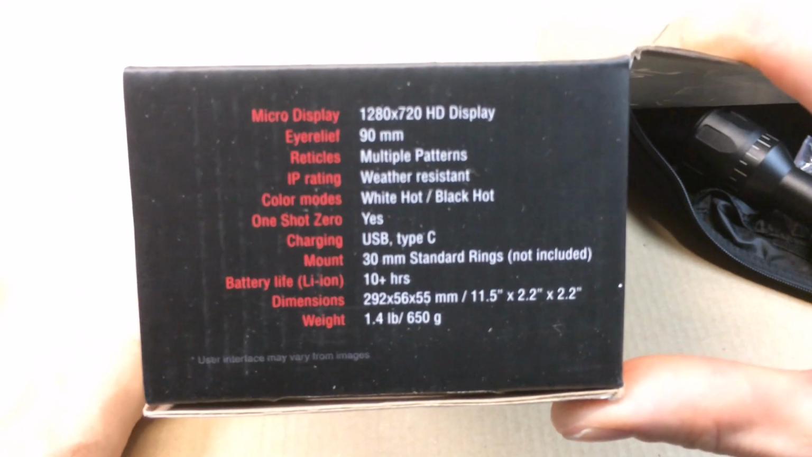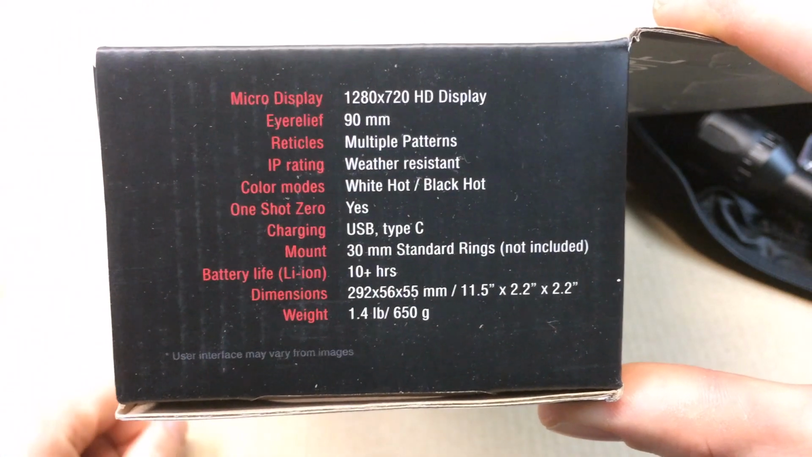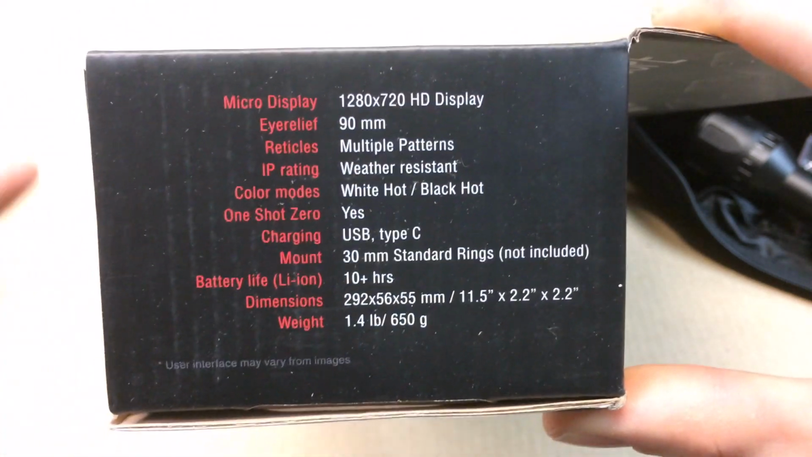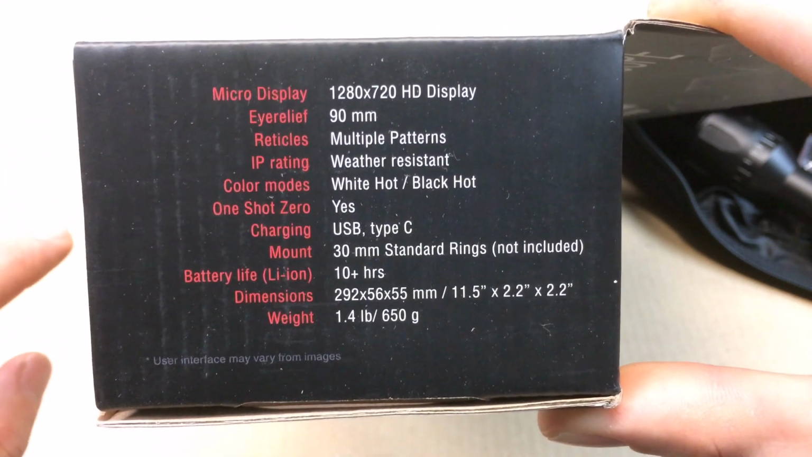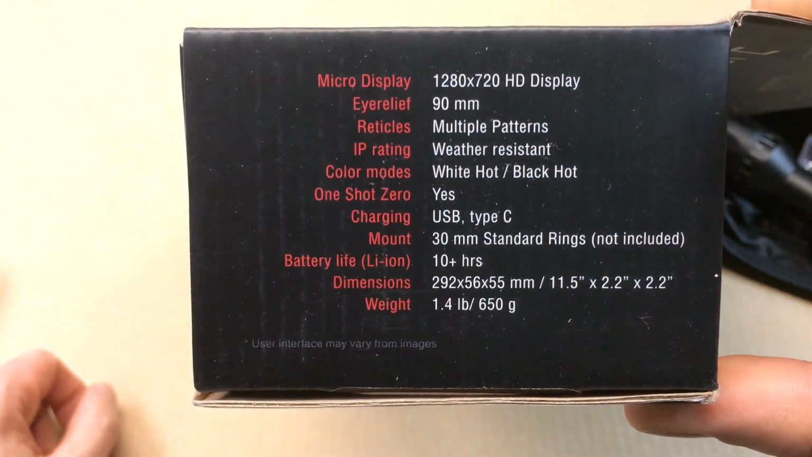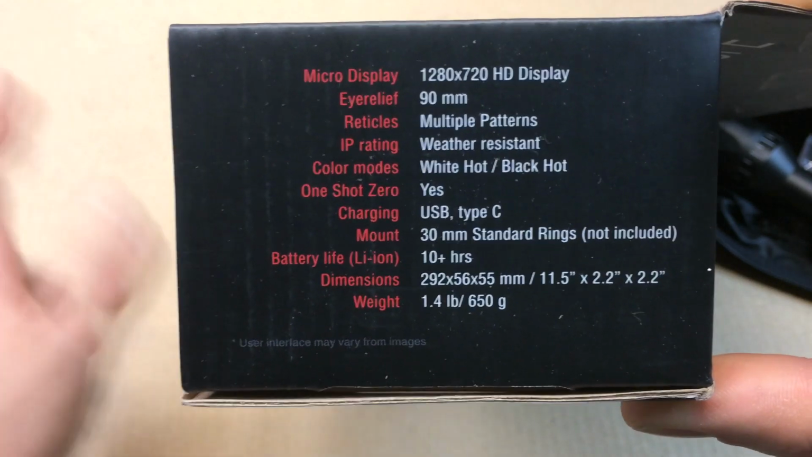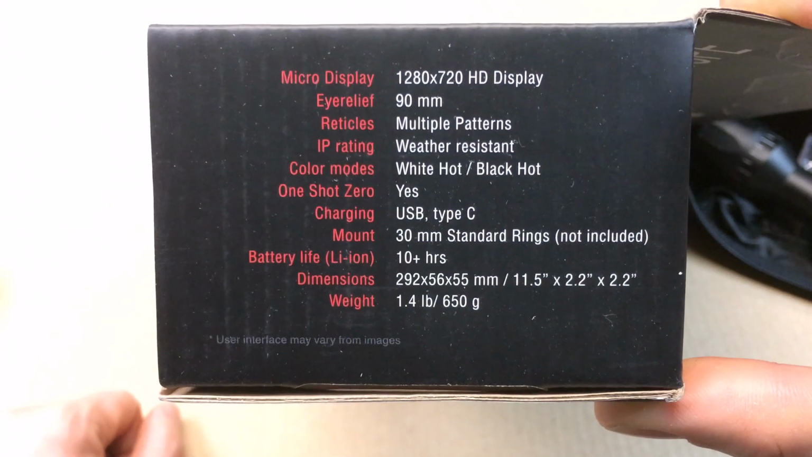The micro display is obviously 1280 by 720 high definition, 90 millimeters, which is 2.5 inches of eye relief. There are multiple reticle patterns, weather resistant, white hot or black hot, so basically you can change the contrast of what's hot or cold. One shot zero, which is a really interesting feature, we'll get into that. The charging cable is USB Type-C, 30 millimeter standard rings. It does not come with rings, so that's good to note.